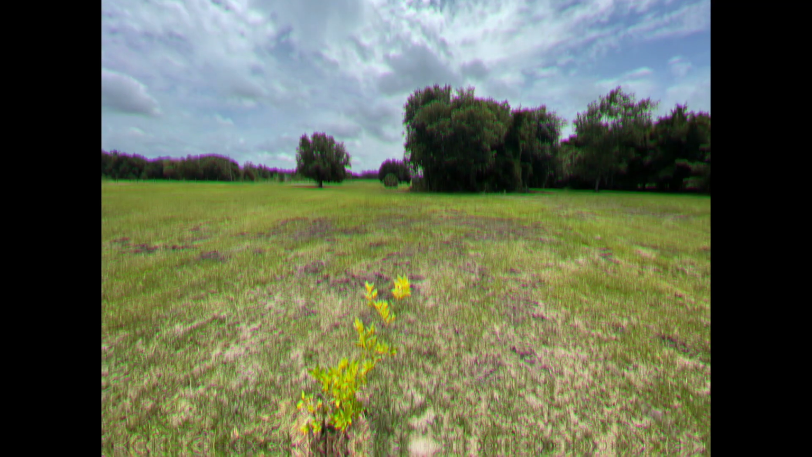Otherwise, we're gonna take a ride around the property line and see where these hogs are coming in from. But stay tuned and hopefully we'll get some hogs. Night vision thermal, baby. Got the new Rico Bravo. Check it out. Stay tuned.